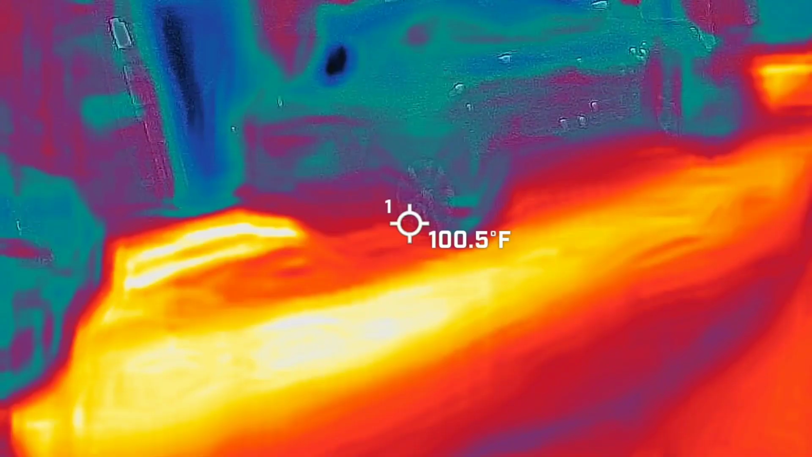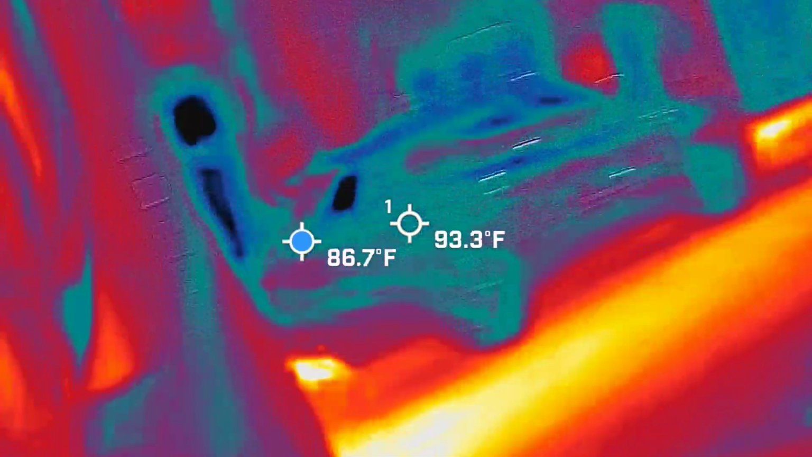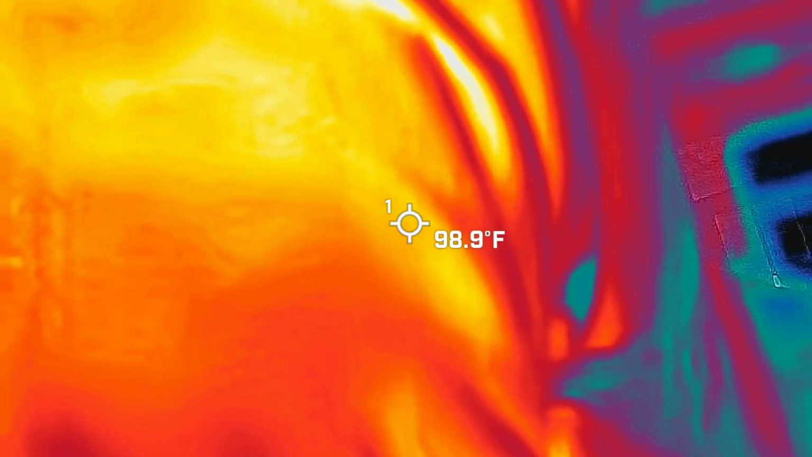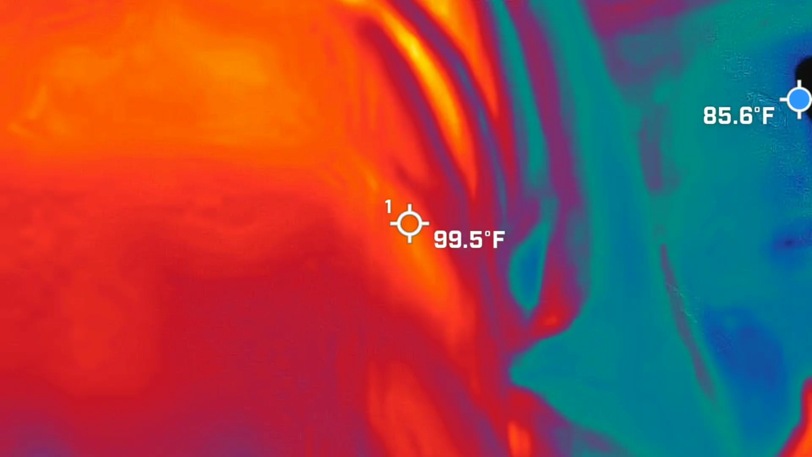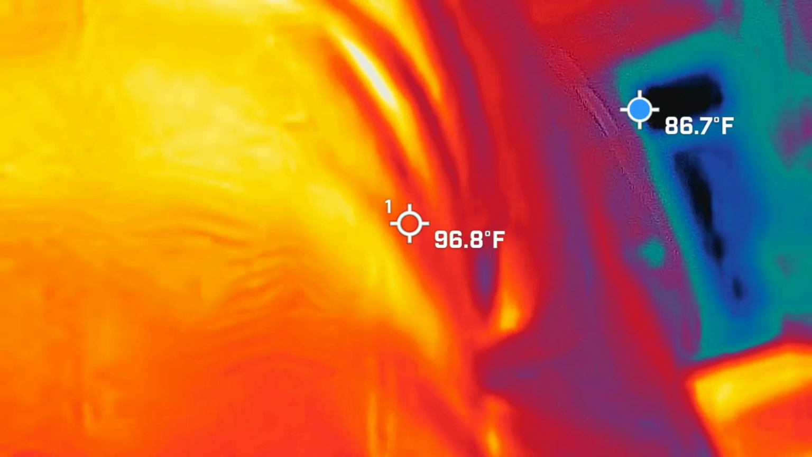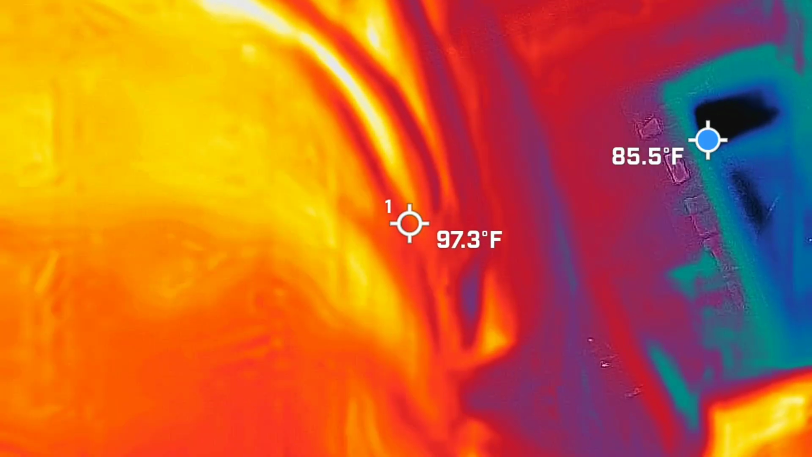The other cool thing about your video, there's a blue dot bouncing around the screen. What that does is it shows you the coldest spot in the frame at that particular moment. I'm looking for 15-degree temperature drops. We are 80 degrees out here, ambient temperature, so I'm going to be looking for 65 degrees and below. That kind of gives you an idea of what I'm looking for out of that blue dot.